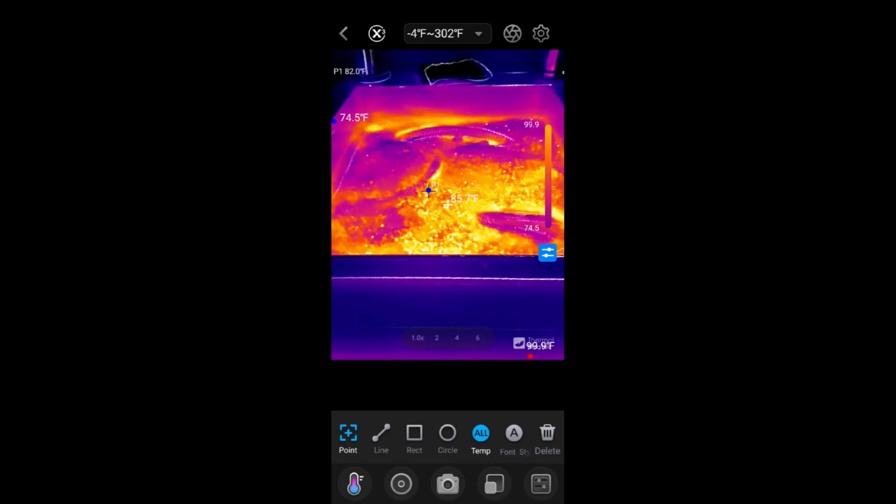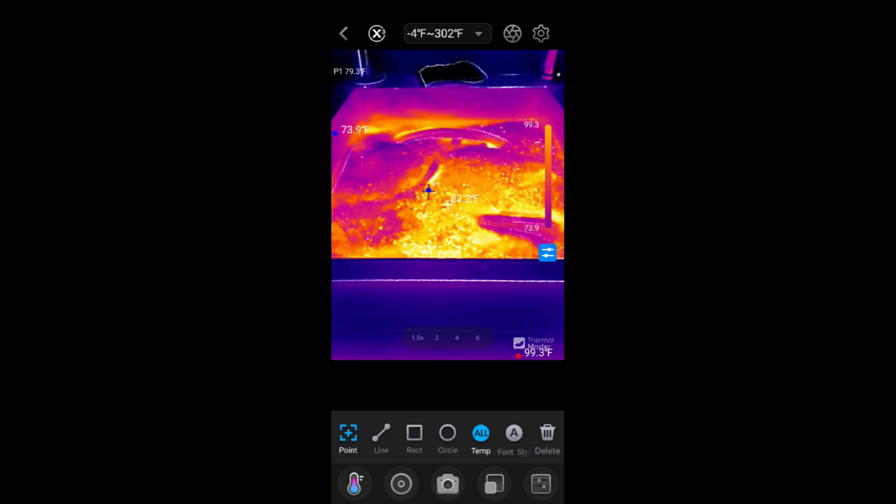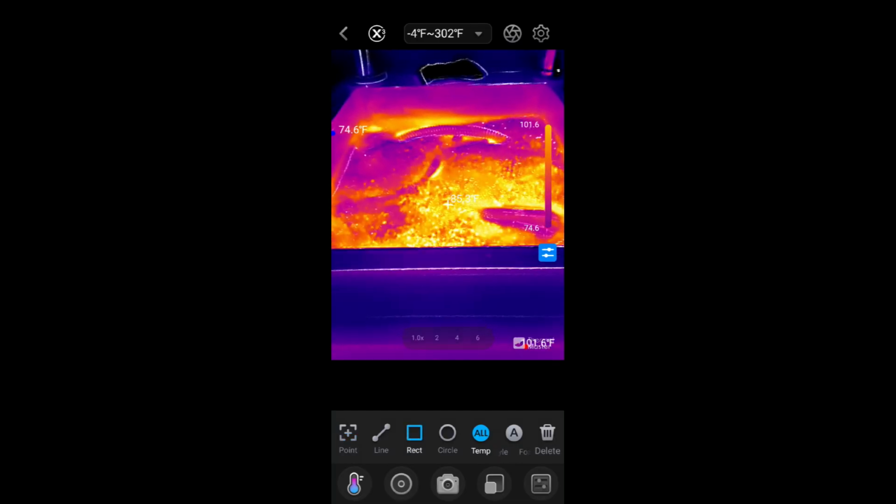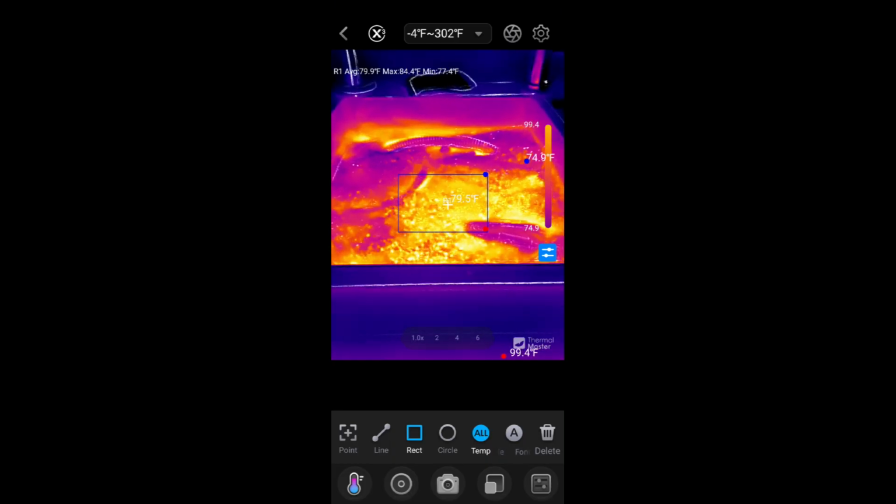And this water is 87 degrees. It's gone back and forth. So I can set that where I want. I can do a rectangle. And if I do a rectangle, I can just draw on the screen a rectangle and tell it to get me the temperature in there.